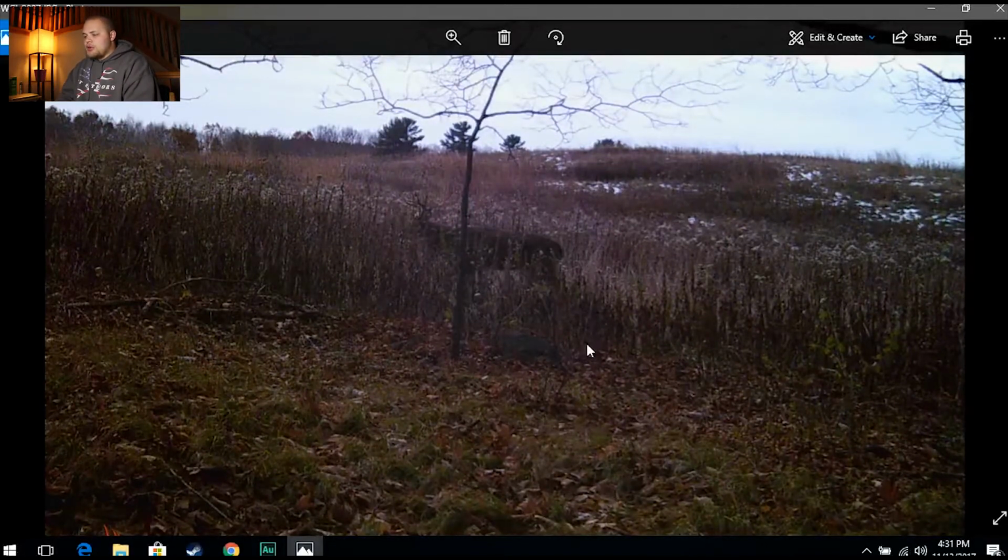Nothing hit my scrape though. I think it's because they couldn't see it. There was no trail coming in right there. It was just like an opening.